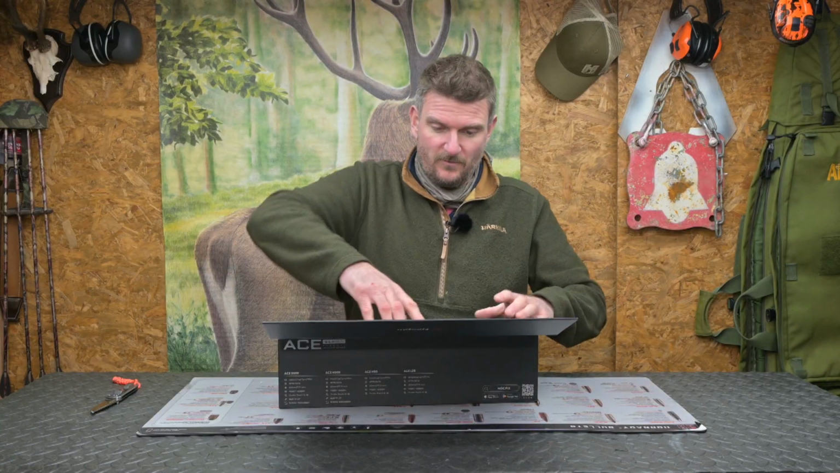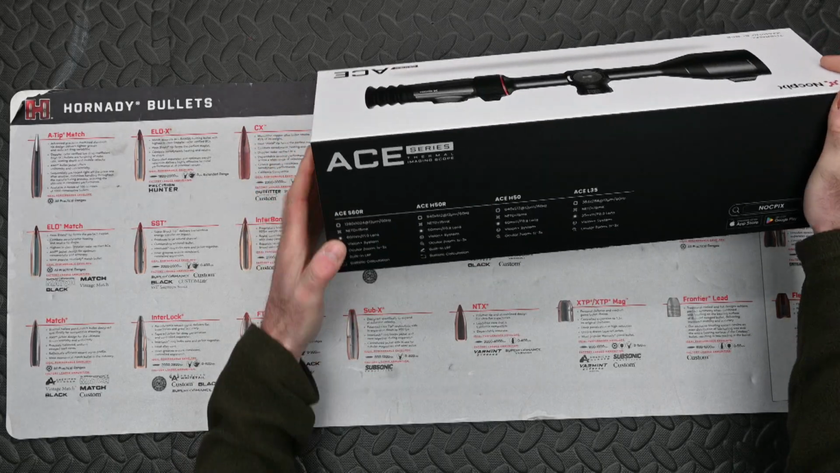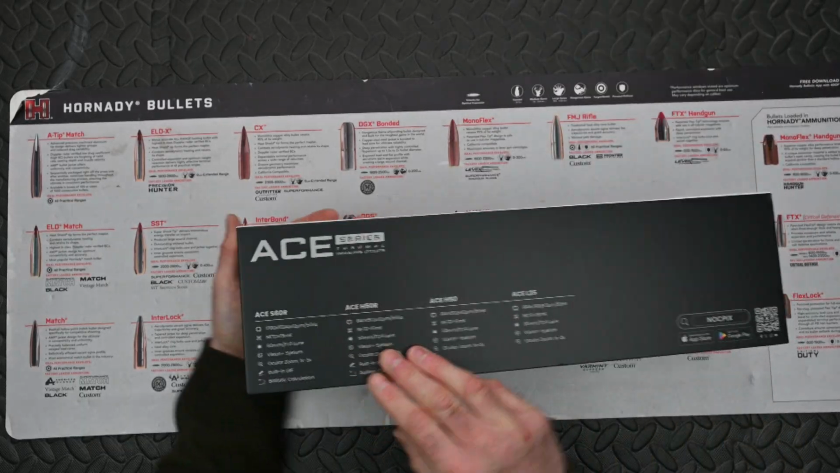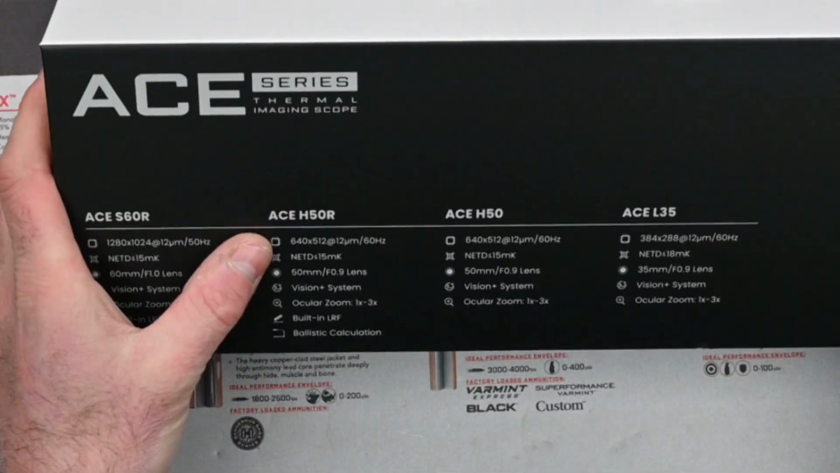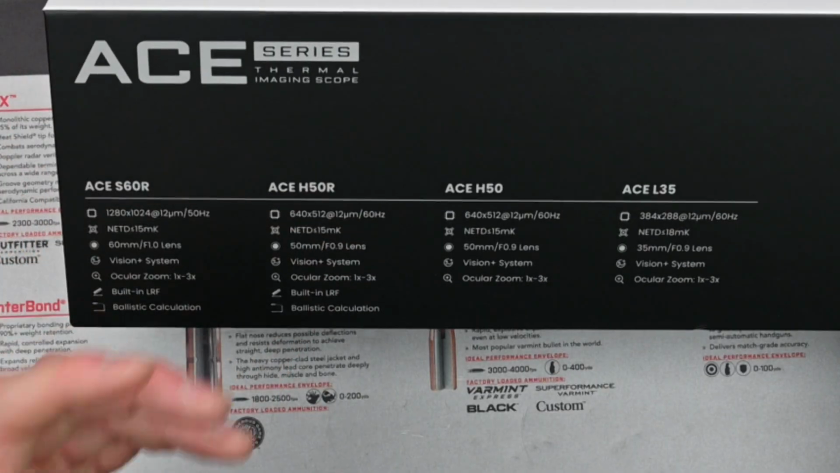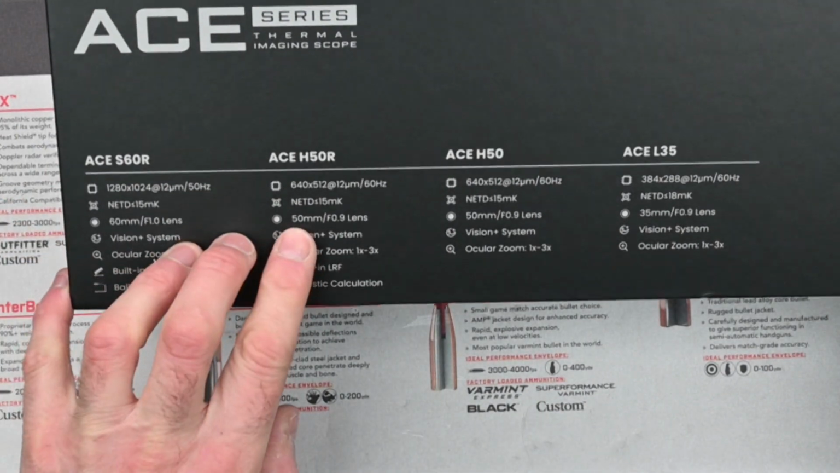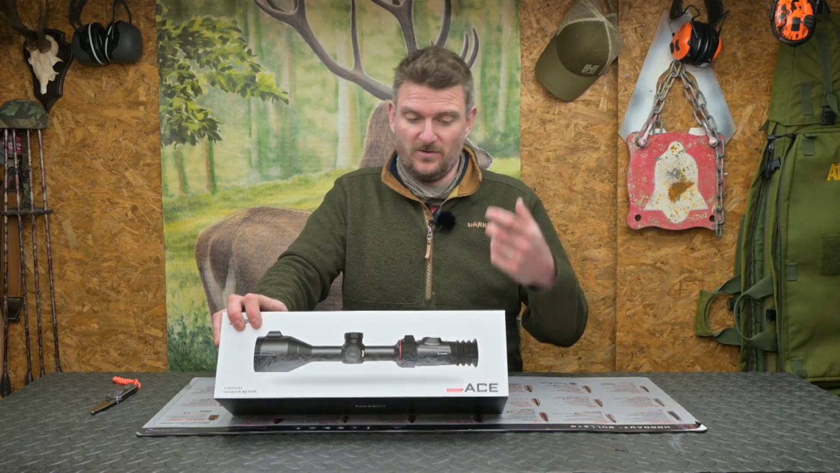So, right, it looks like we've got a fairly similar box. Let's just read the back and see what it says on here. Ace, now this one is the, which size is this one? This is the Ace H50R. So looking on the instructions here, Ace H50R. So 640 by 512 sensor, 12 micron pitch, 60 Hz refresh rate. Again, super smooth image. NETD rating, sub 50 millikelvin, so that's going to give you good thermal gradient on it. And it's again a 50mm f/0.9 lens. So nice narrow depth of field, good focal thing.